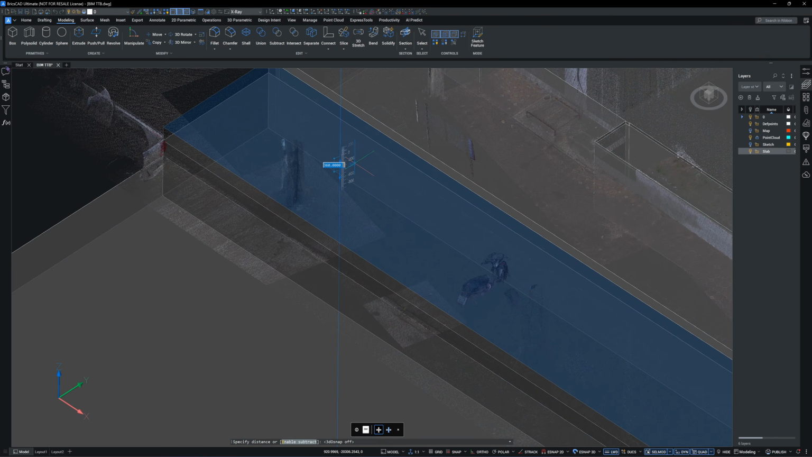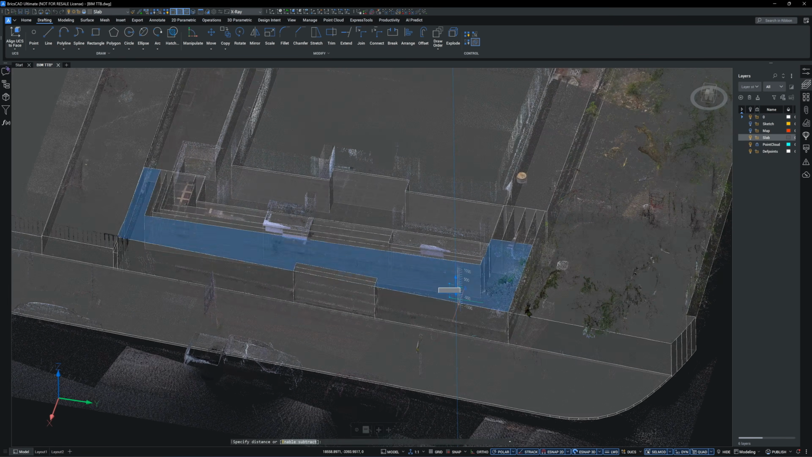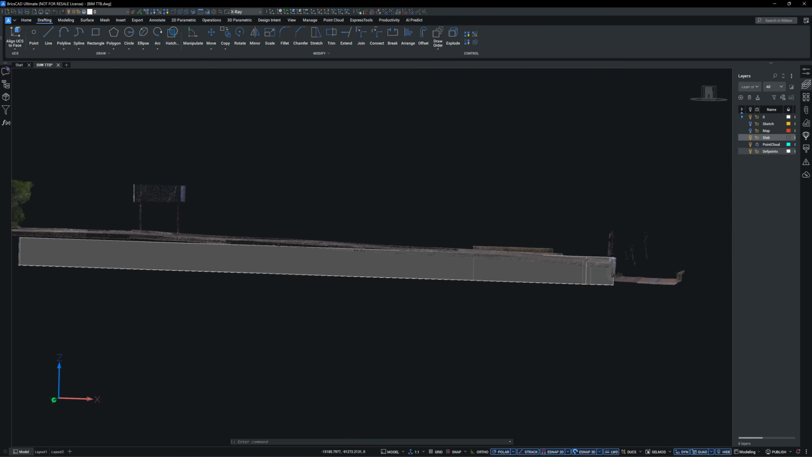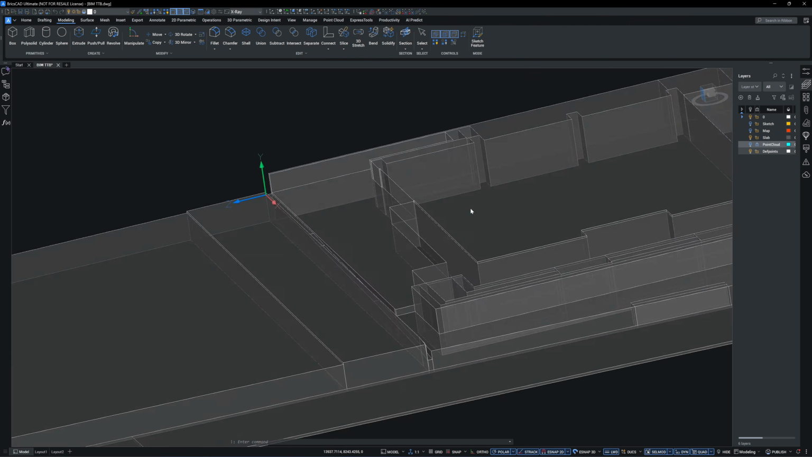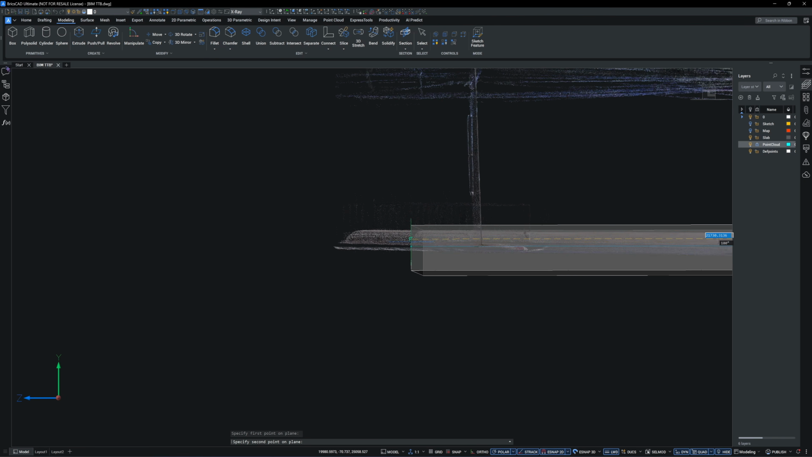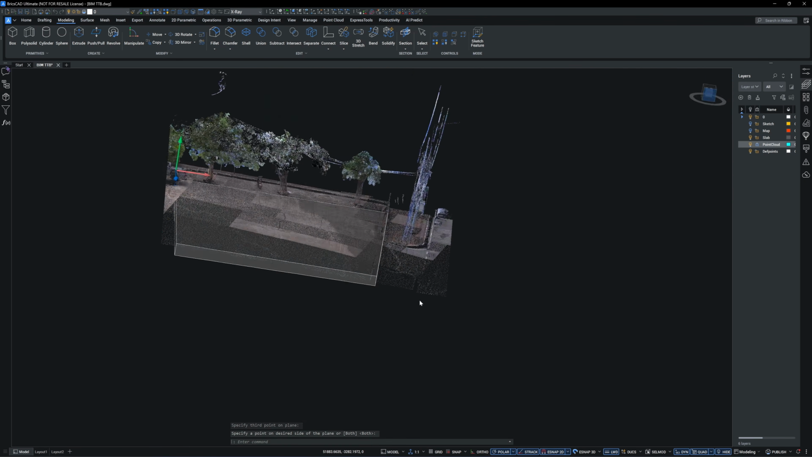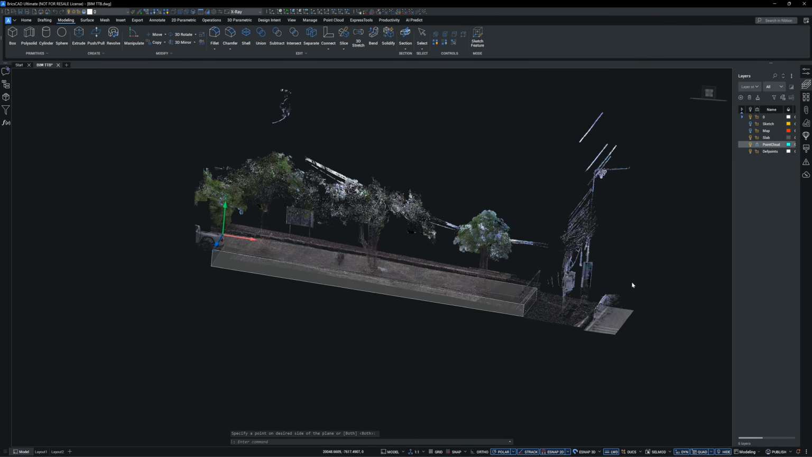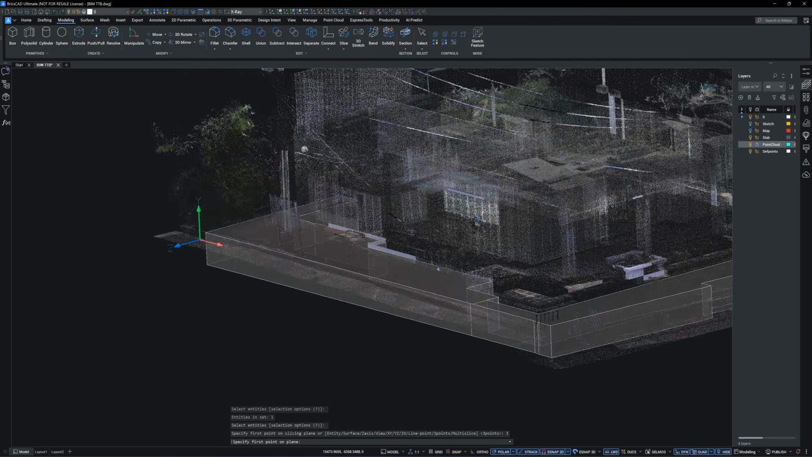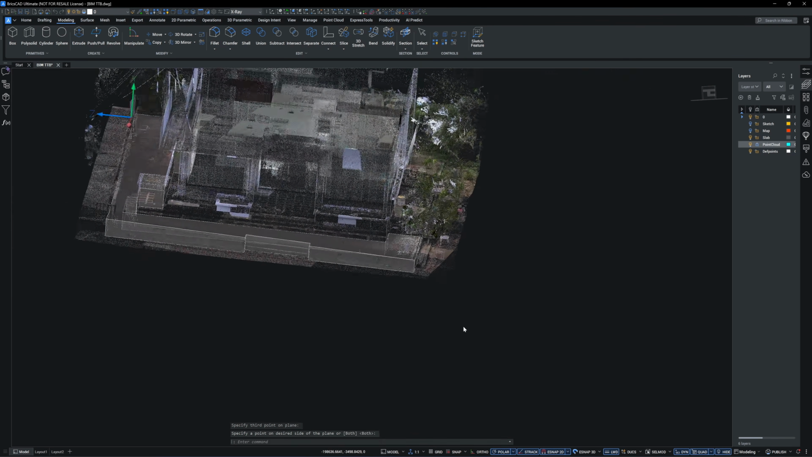This building has two types of floors: suspended slabs that sit on the foundation and slabs on grade. The latter are a bit trickier to model because they are not perfectly level and often lean across one or two planes. To create the lean angle of the slab on grade, I use the slice command to shape each slab individually.